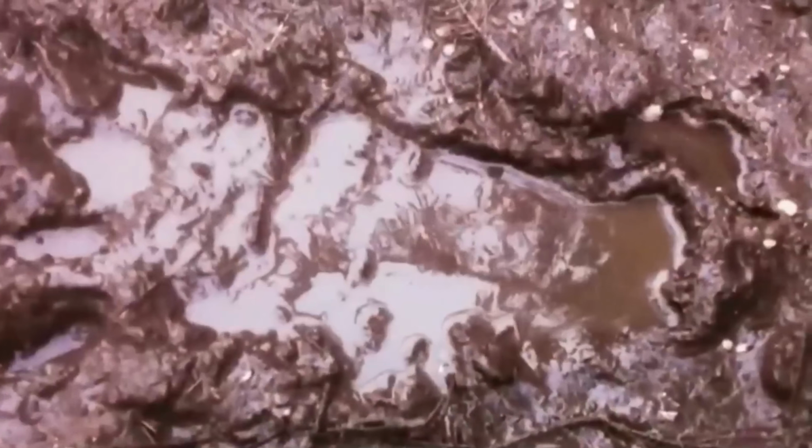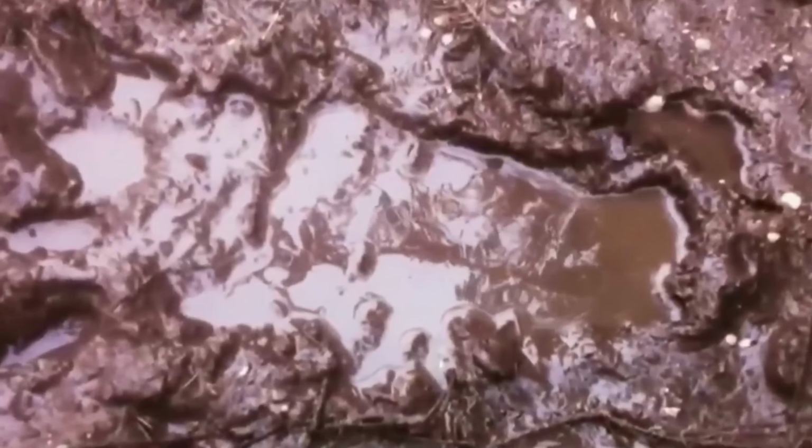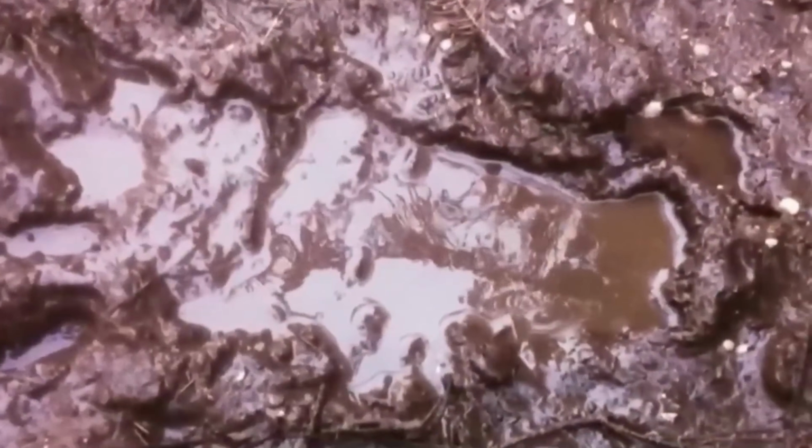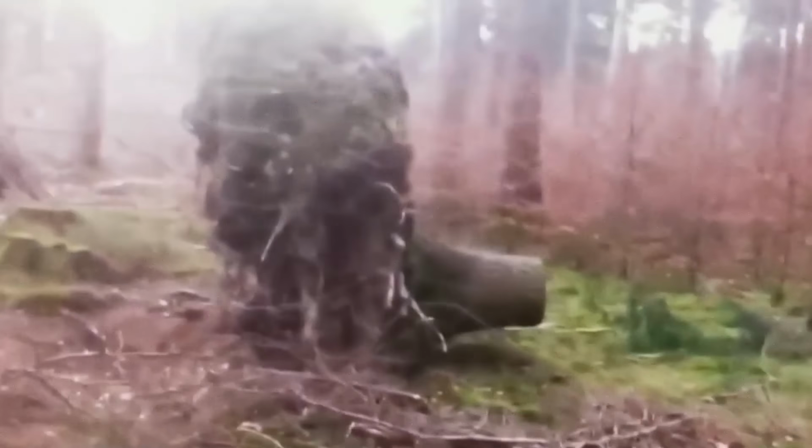I mean, these footprints, they're eerily human-like, but they are much, much bigger, indicating that this creature is huge and weighs a lot. And I gotta be honest, I think the footprints are the star of this clip. Yeah, the sounds are crazy, but I mean, look at these footprints. If they're real, phew. The deeper he ventured, the more unsettling this experience became.